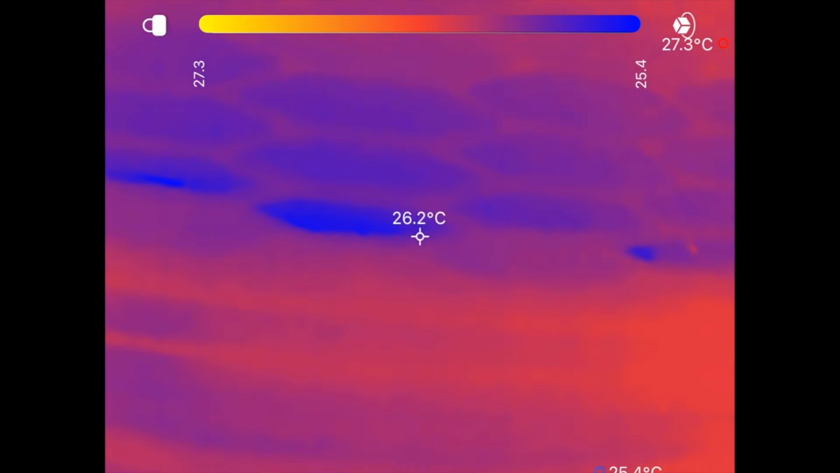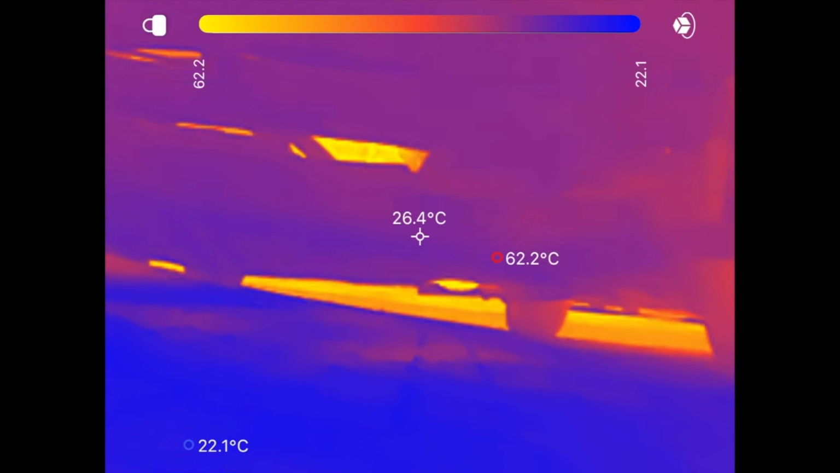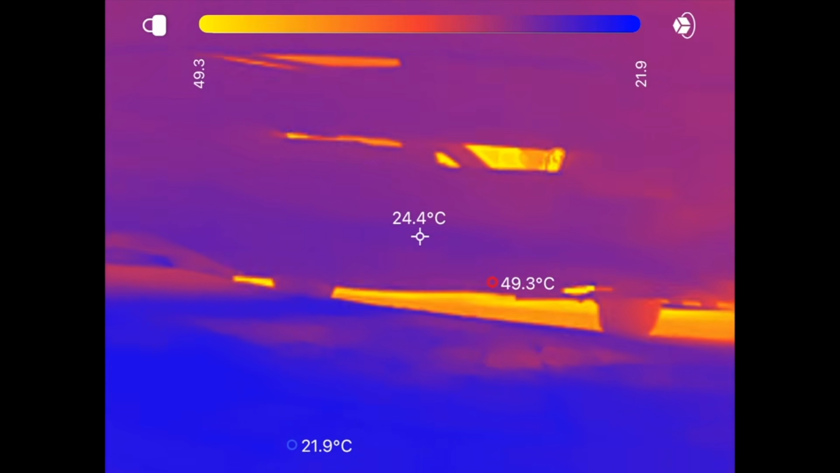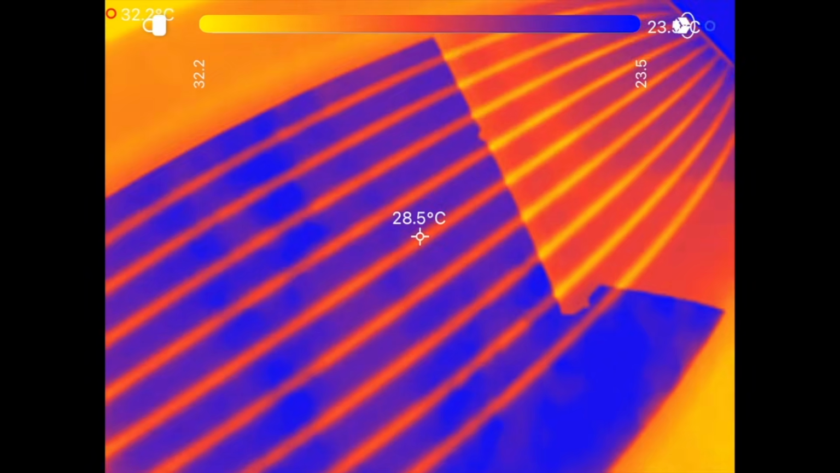If I go underneath the car and look at the front of the grille, I used to have a coolant leak from about where that 24.4 is now, and there was nothing dripping under the car now.